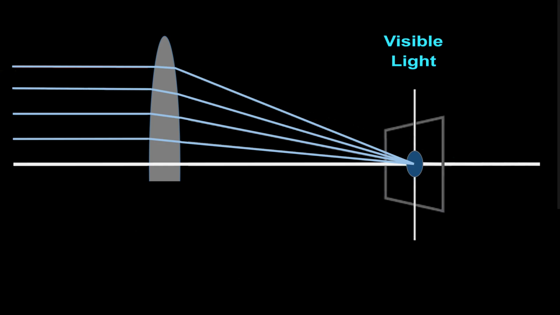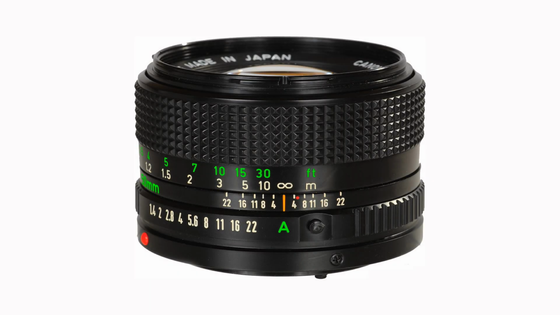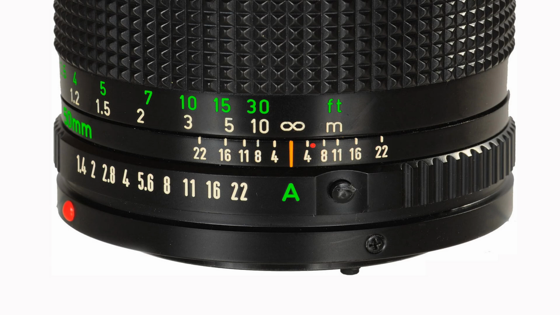An ordinary lens will bend light a certain distance behind the lens, but infrared light does not bend quite as far, as you can see in the diagram here. In fact, even expensive lenses understand that's the case, and here's a picture of my old FD 1.4 50 millimeter 35 millimeter camera lens. The green A is the location of the focus, and right now it's focused at infinity.